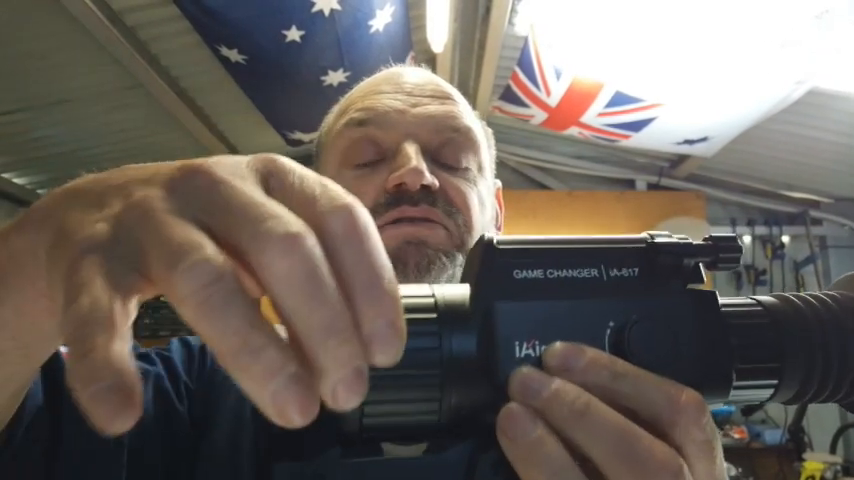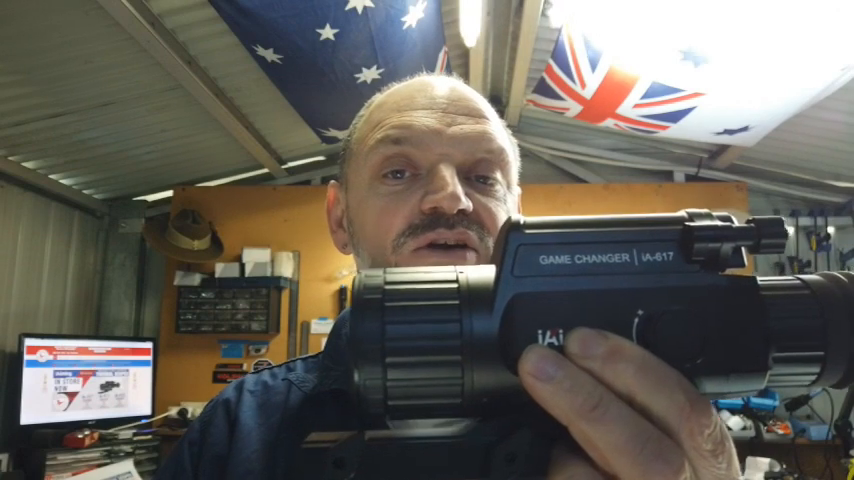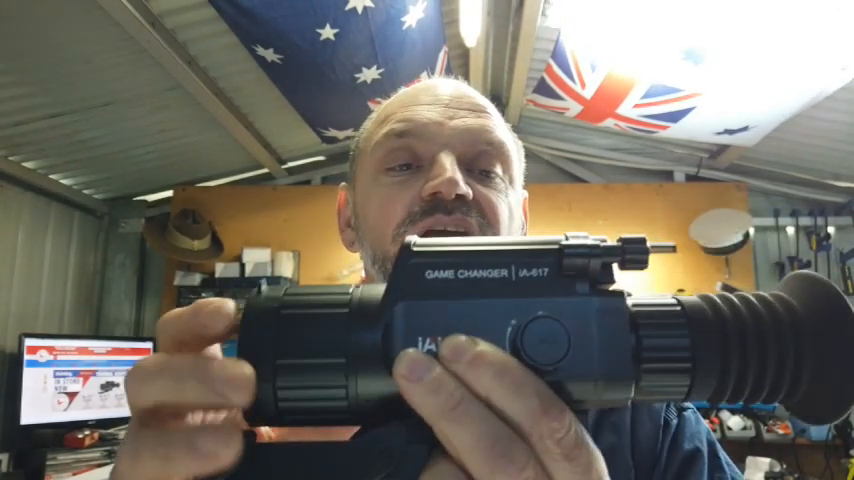Speaking of the focal ring, that's up the front. It does have a nice grip to it, and it is nice and firm, so it doesn't take a lot of effort to move it, but once you do move it, it locks into position. Going further down the scope, on the back there, we have the battery compartment. So we can open that up using the thumb screw.